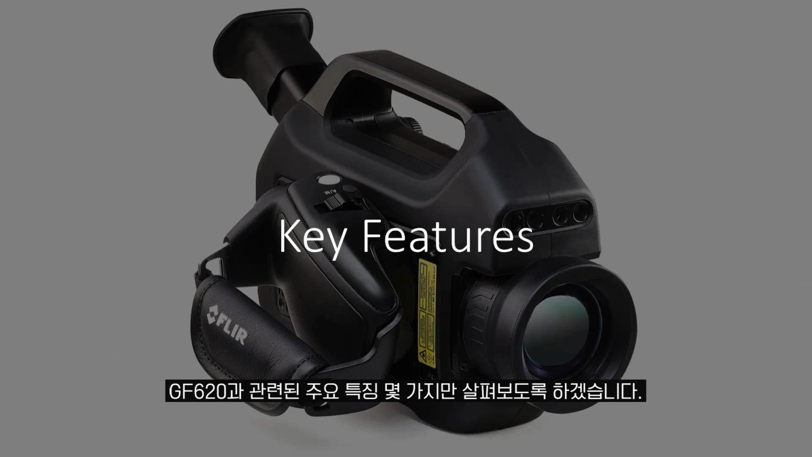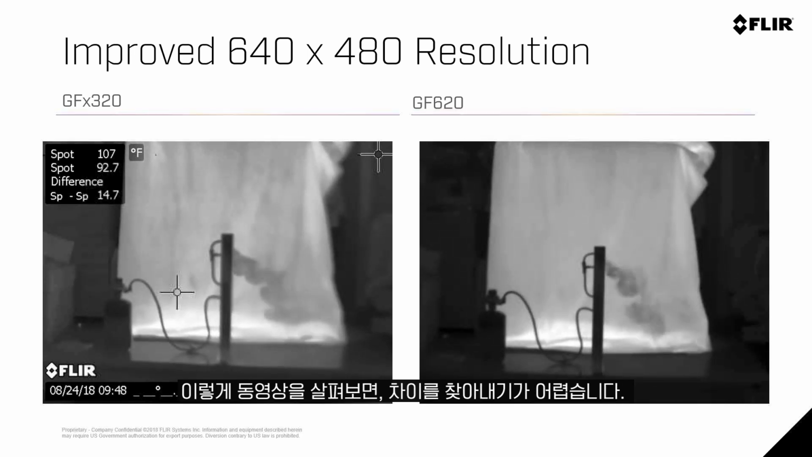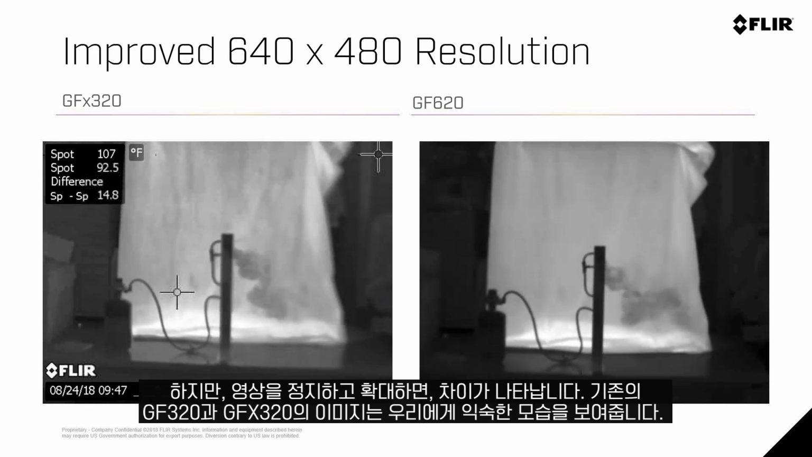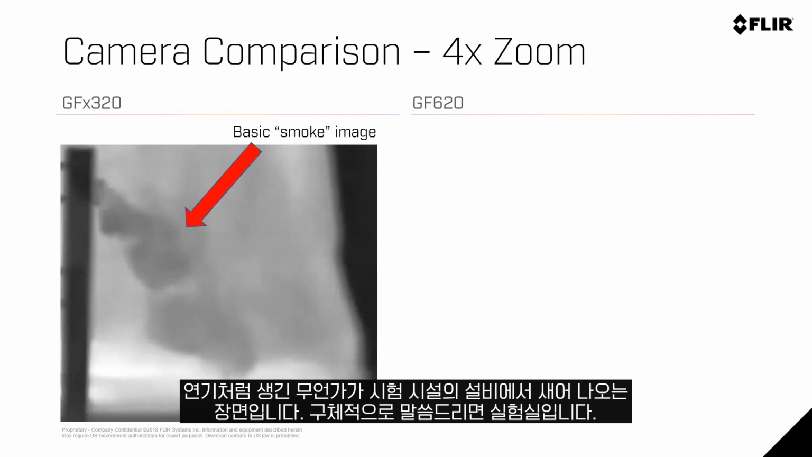A few of the key features that I'd like to highlight in the GF620. The first one is again that improved resolution, but that doesn't just give you a pretty picture or a pretty video. As I look at these videos, it's somewhat hard to see the difference. But as I pause the videos and zoom in, if I look at the legacy cooled camera, the GF320 and the GFX320, in the image, this is the image we're used to seeing, just a smoke-looking type of image of a leak coming out of a facility or of a testing facility, and this is a lab in this case.